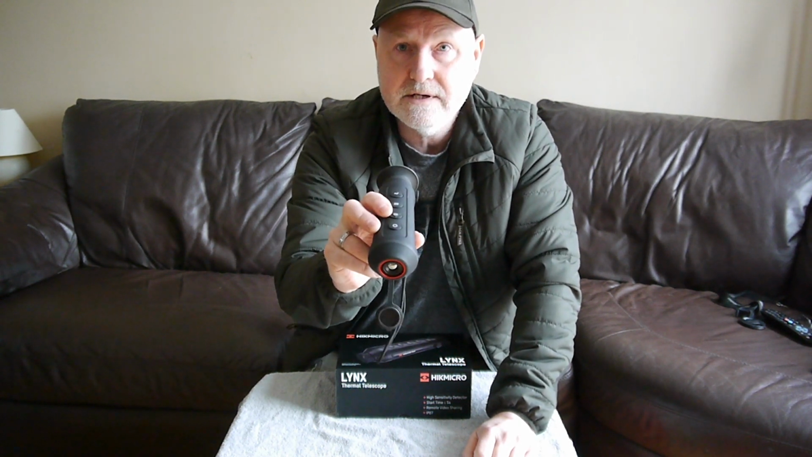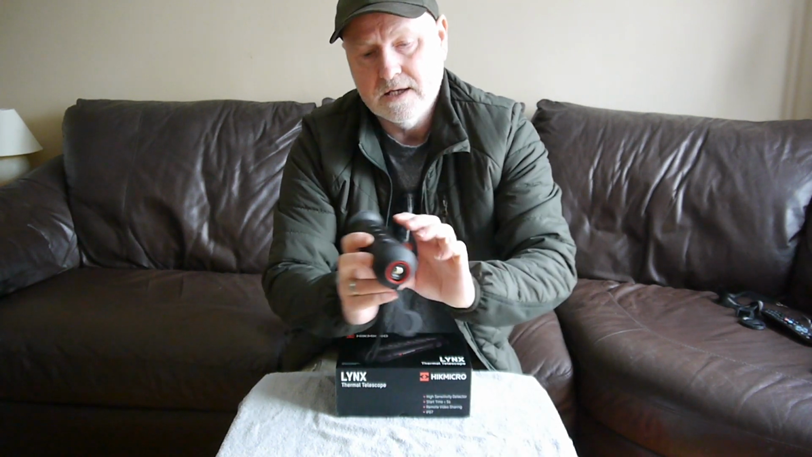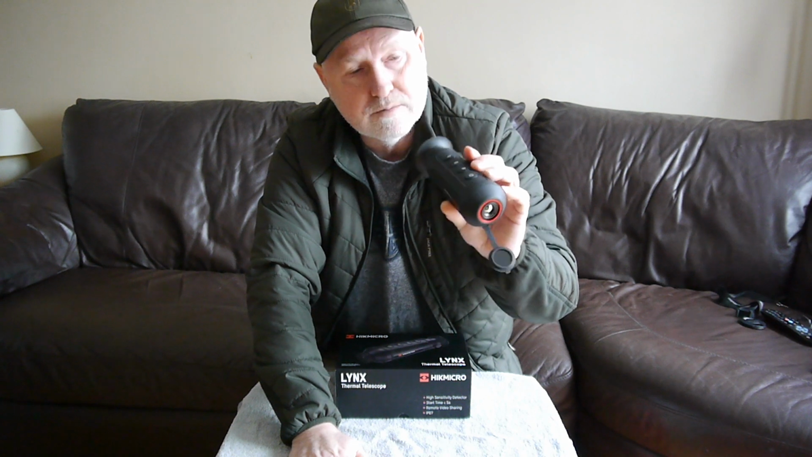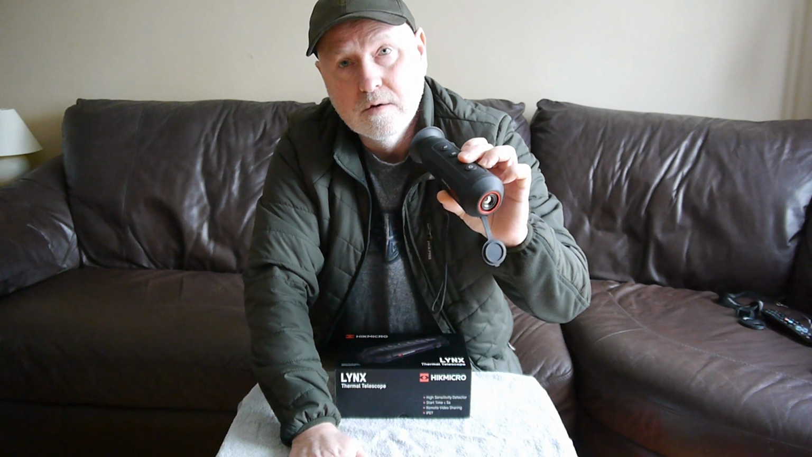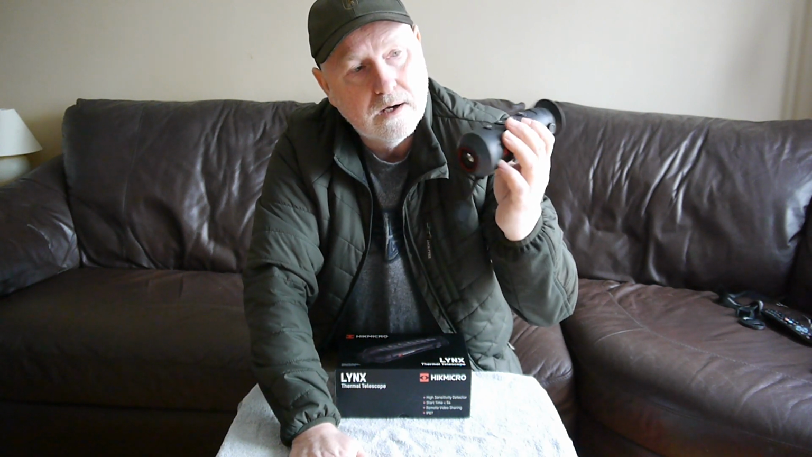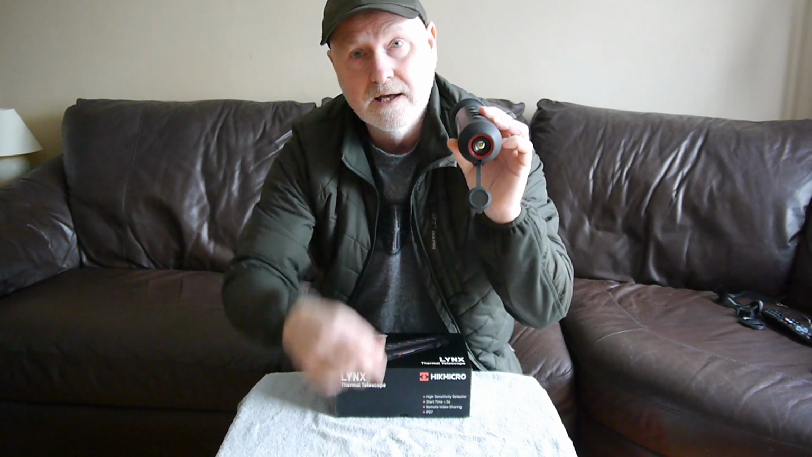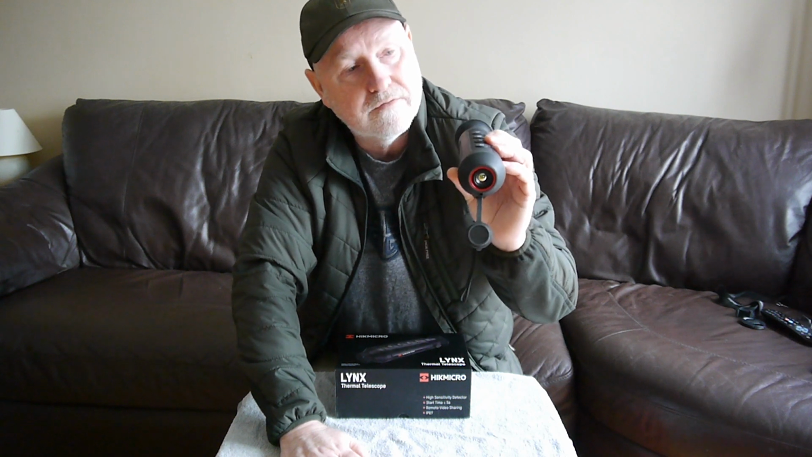The next button down is the camera button. Again, when the unit's on, one quick press of the camera button will take a picture and it will automatically be saved to its memory. A long press will start the video recorder, and like I say, you'll see the little recorder icon come up at the top of the screen, and a timer will start cycling through so you can see how long your video is running for.